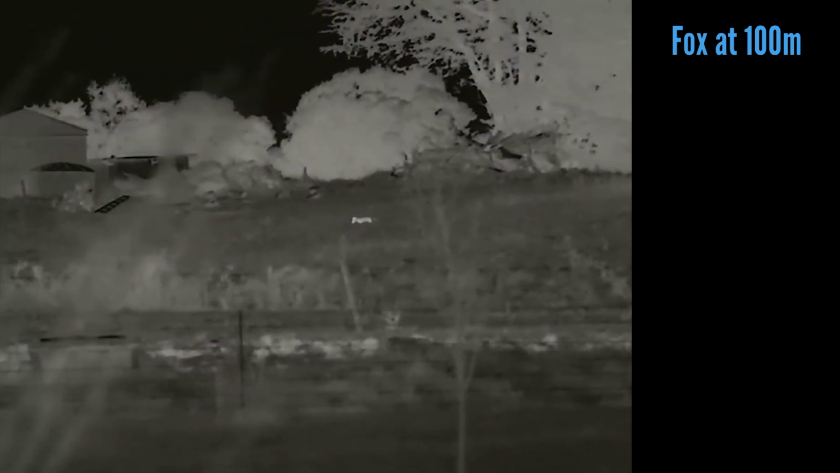I always say this, but the detection and identification ranges are two different things. So you can detect deer with this out to 3.5 kilometres. You won't know it's a deer, it will be a blob, but you will know something is there. The same thing applies to person detection range of 2.6 kilometres.